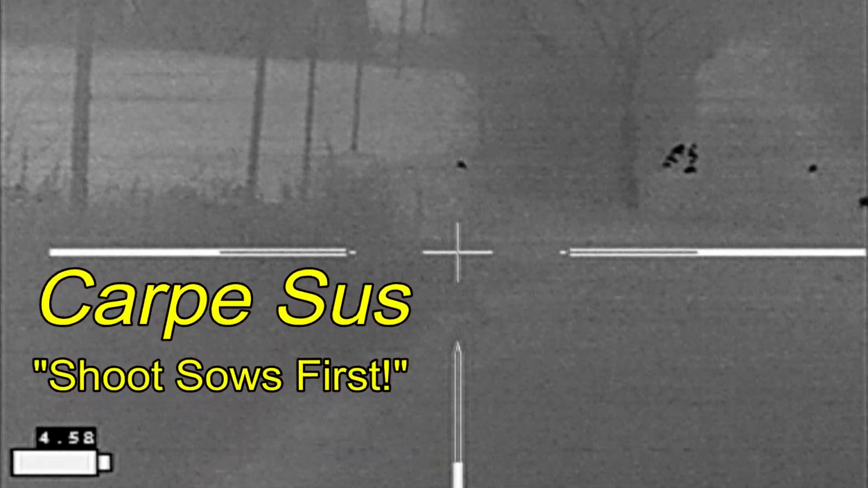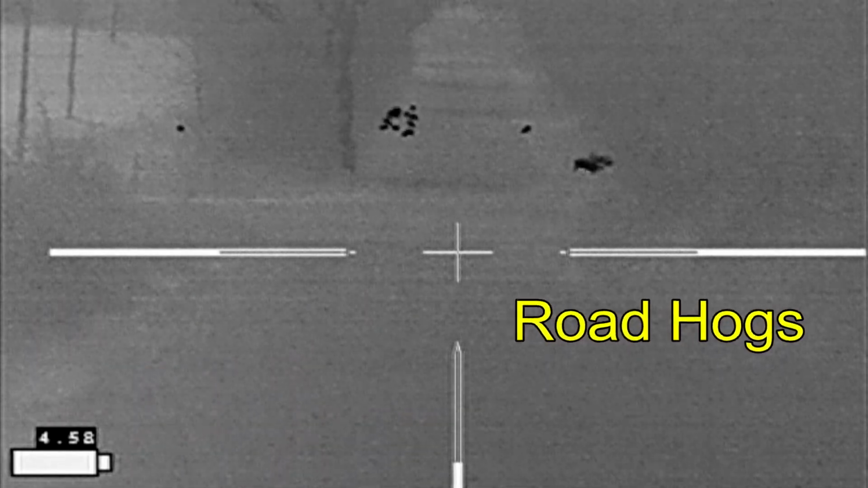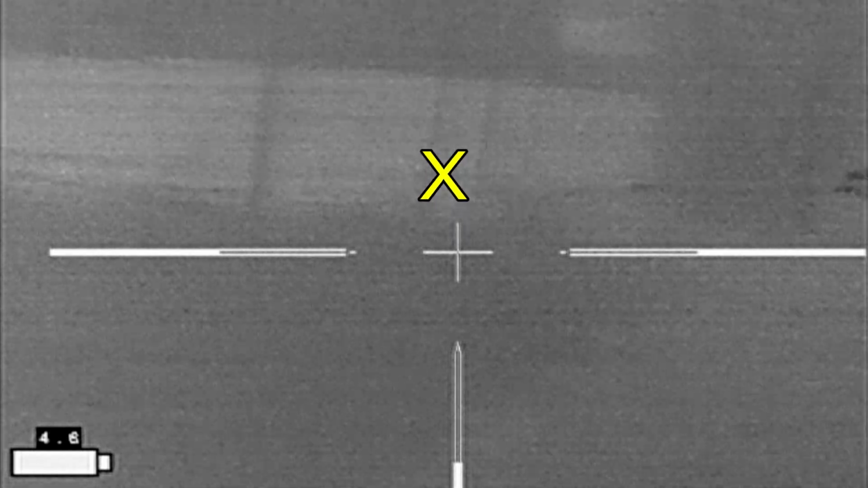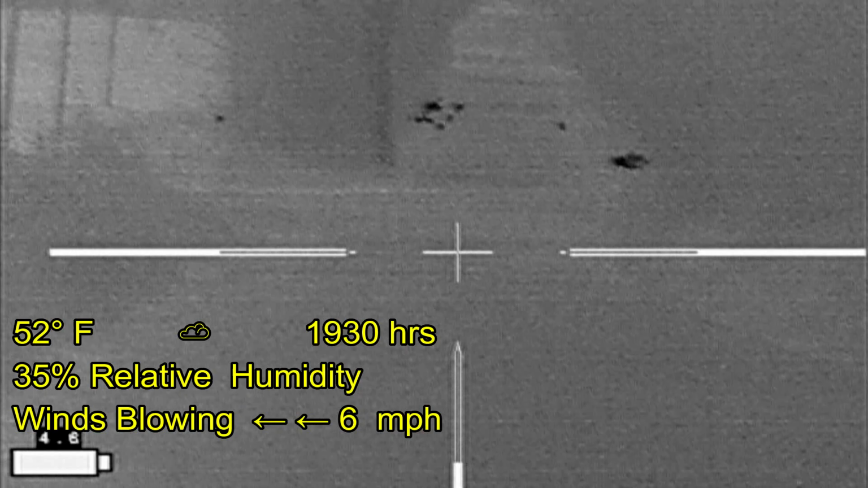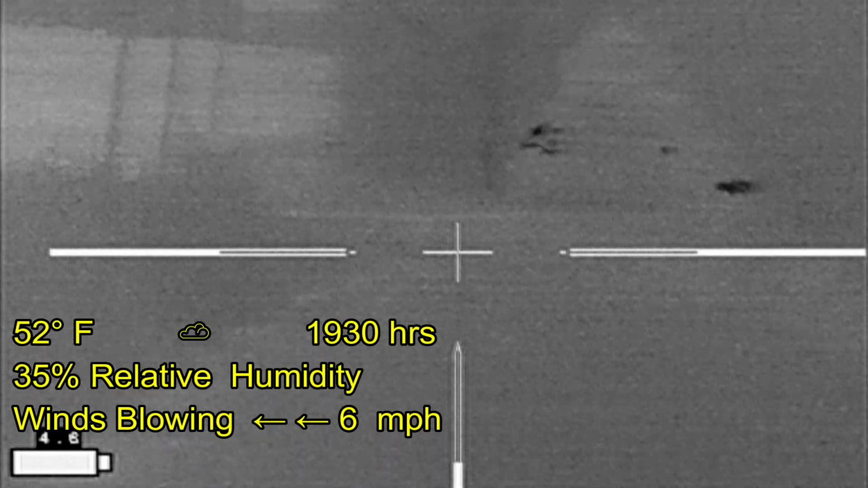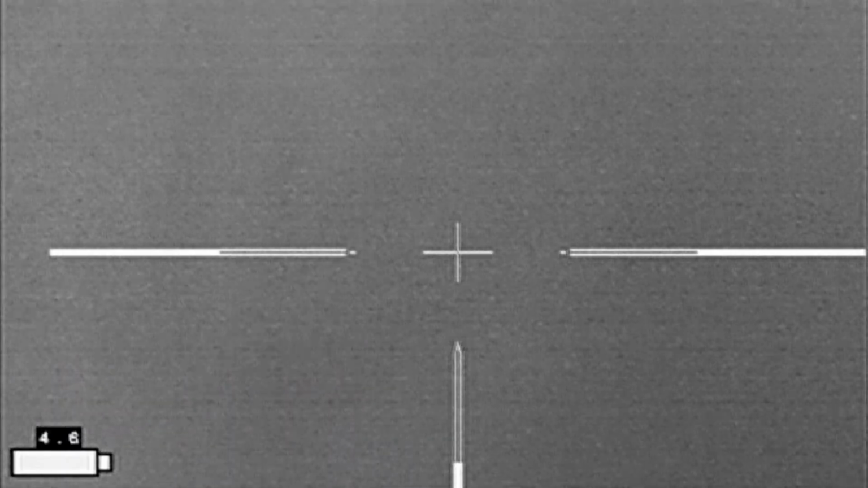Hunting up in North Texas, and the first property of the night, I'm dealing with road hogs. They're keeping me from getting onto my property over here. I actually checked on them a couple times. They were here for over an hour and a half, mostly just eating in the road, and I never got a chance to get onto my property where I could take a shot at them.